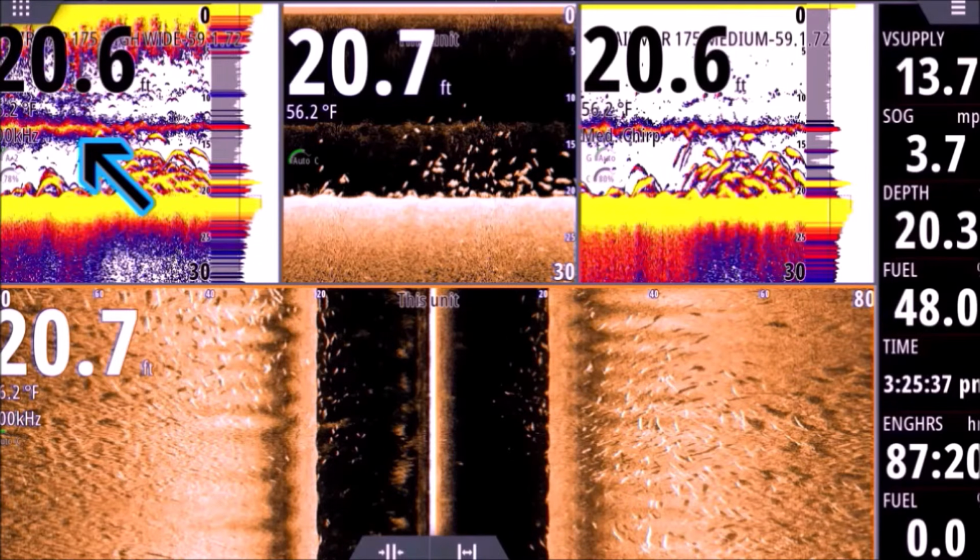And right away you're going to notice that the fish are hanging below that picnicline. It could be just a coincidence that that's where the temperature break is, but I believe they like that water that has a little more salinity to it. So it's just something to pick up on, something to notice. All right, lots of fish on this screen. Okay, down in the side scan, you can just see they're everywhere.